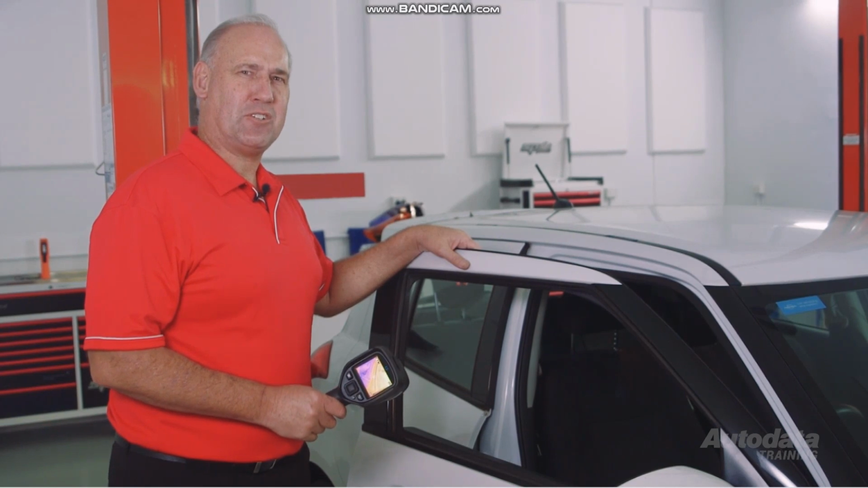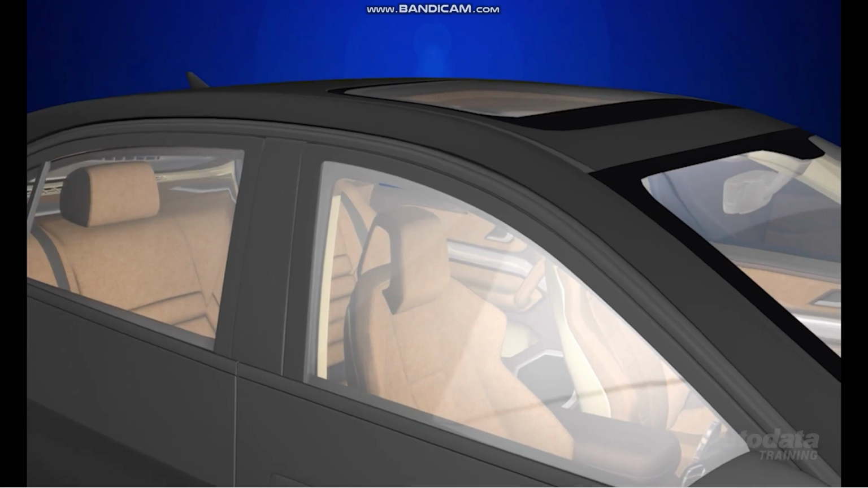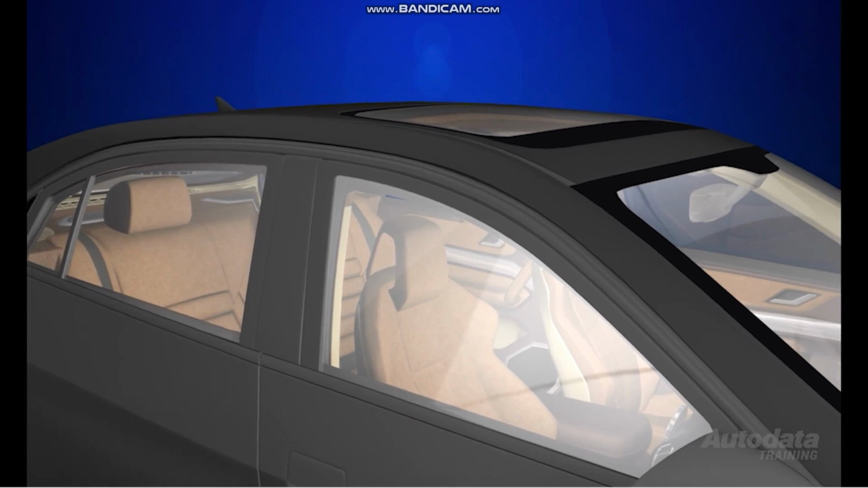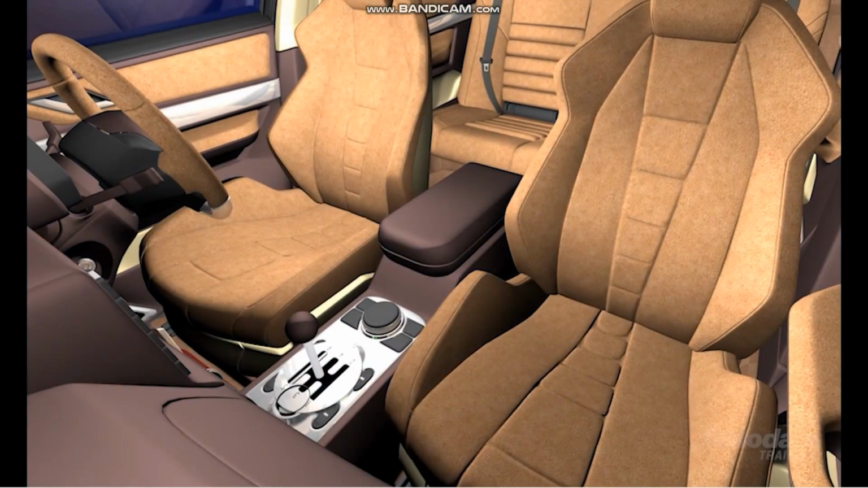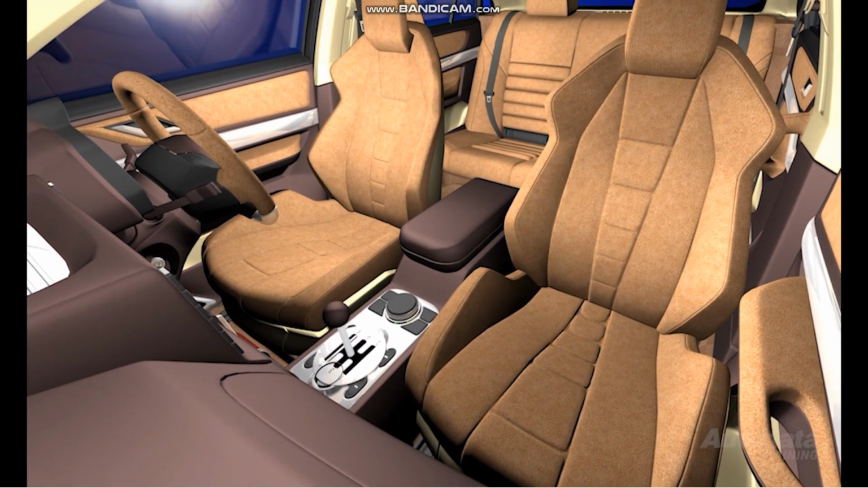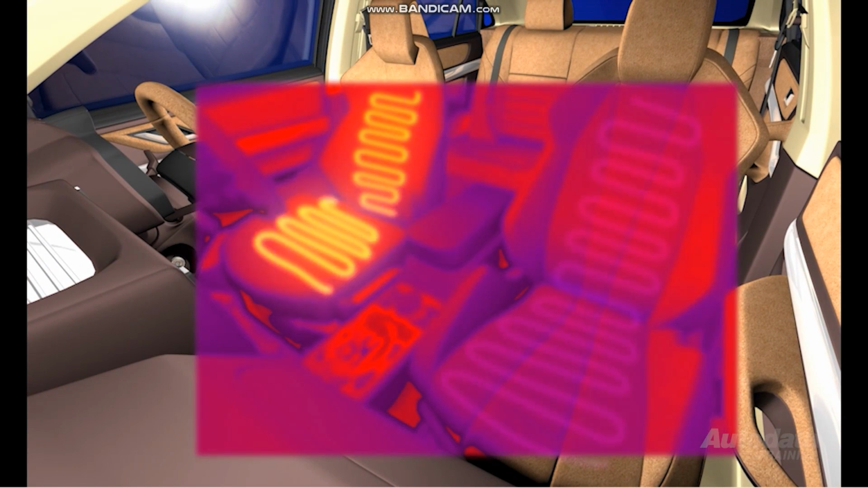Thermal imaging technology is a great tool for in-cabin diagnostics. Simple cabin HVAC leaks can be located by closing all doors and windows, switching the HVAC system to hot and noting any leaking air past the door seals with the hot image. Using the thermal imaging camera for a heated seat issue, by comparing the thermal image from both seats, we can locate a non-functioning heating element, which shows up as cold.